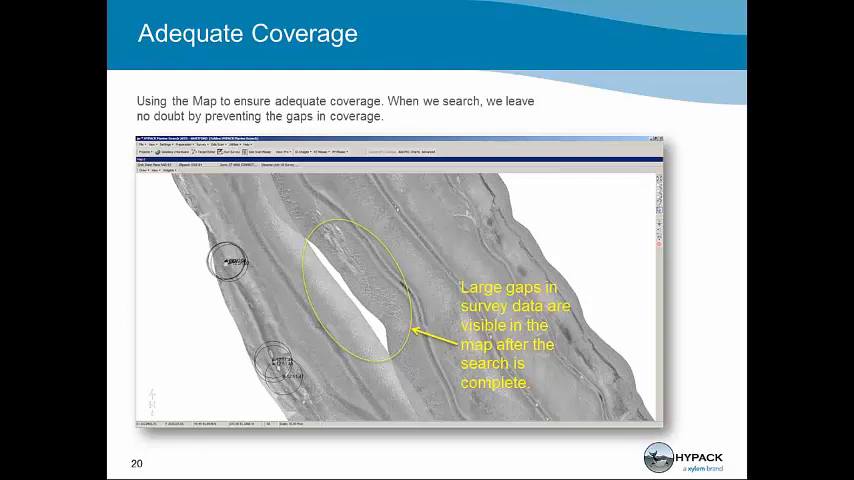You'll see on the left-hand side there are several black circles. Those black circles are cars that we found on the bottom. There were 5 of them that we identified using the Marine Search, and we knew that they were there. Once we did the survey, we were able to turn that information over to the Hartford Police Department.